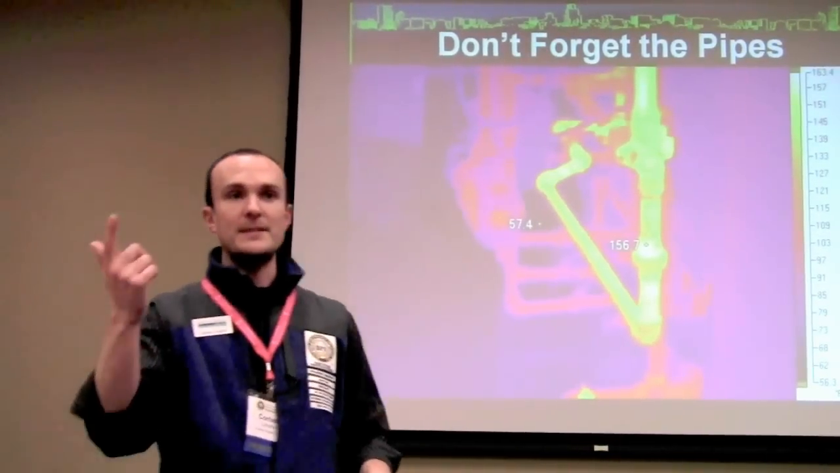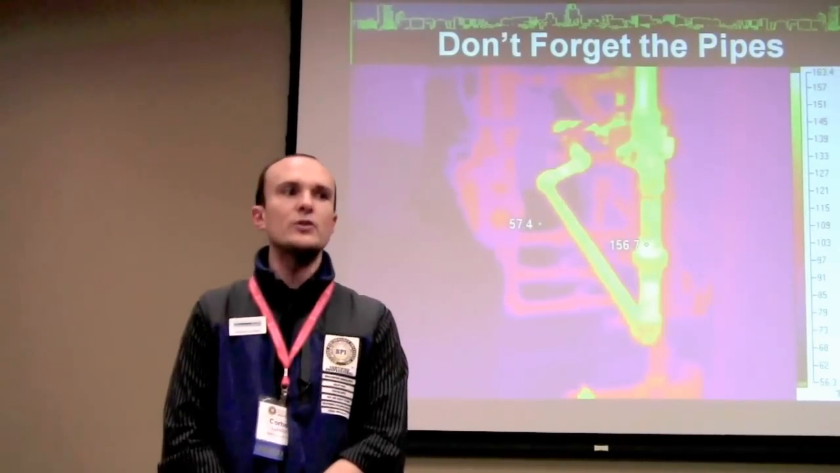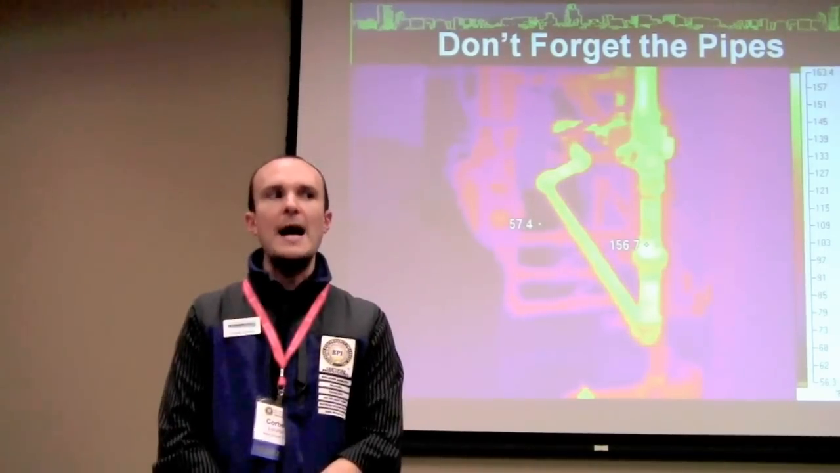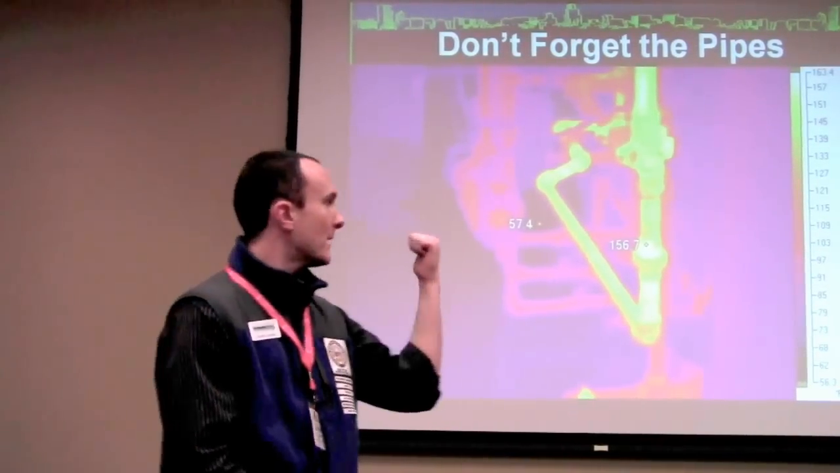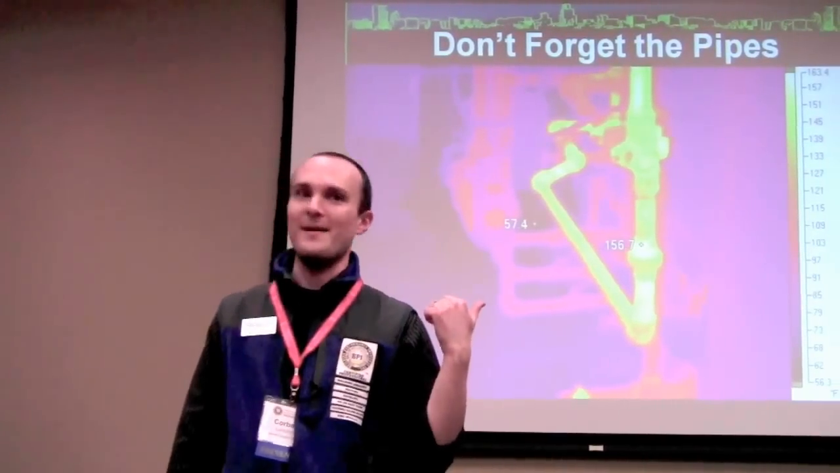Okay, and pipes, right? Do we insulate pipes in conditioned space? Does anybody do that right now? Anybody in the room? Okay. Here's my argument for why you should be doing it. Heat flow, right? Hot to cold. Inside these pipes, it's 160 degrees because this homeowner has it turned way up.